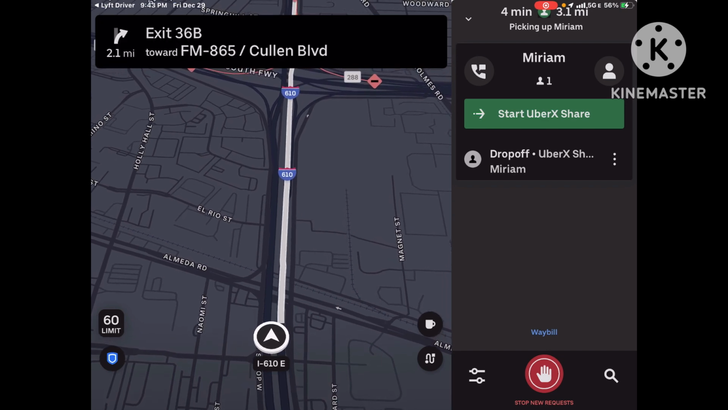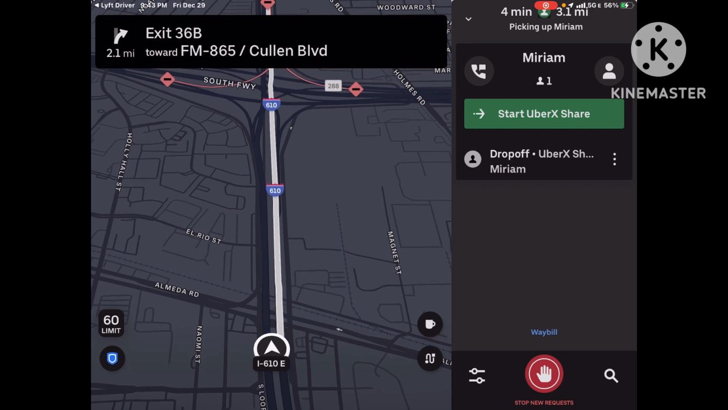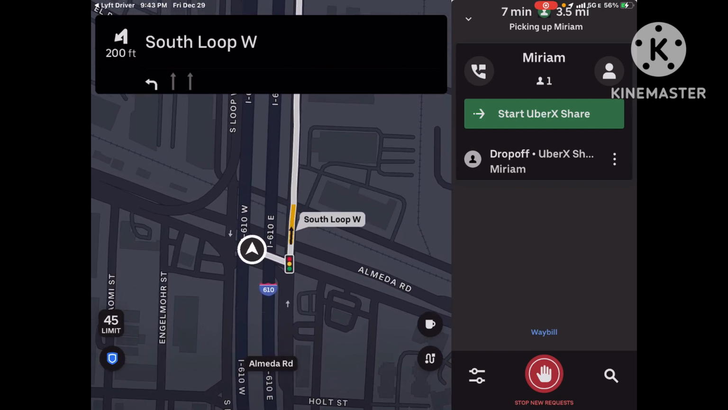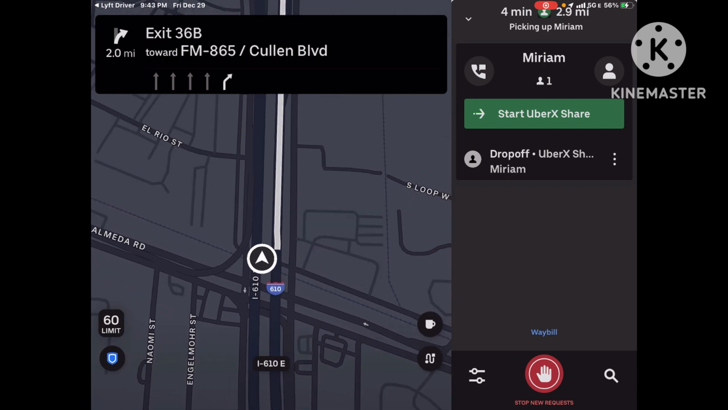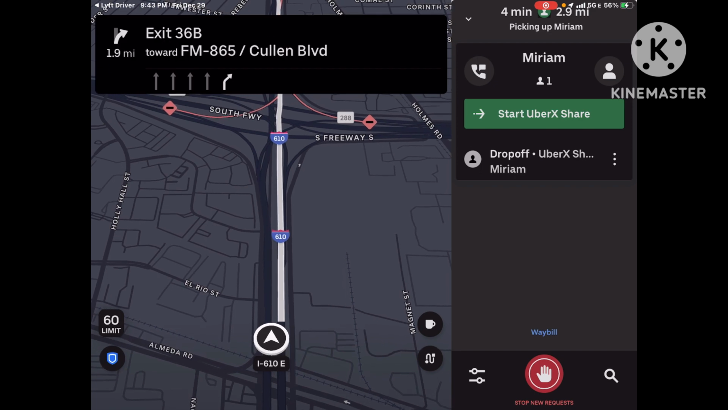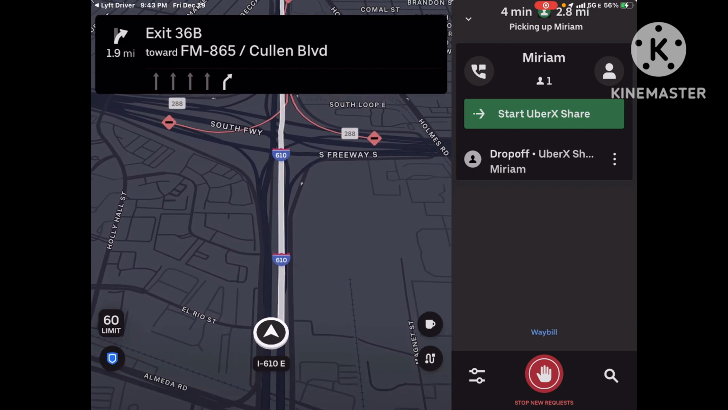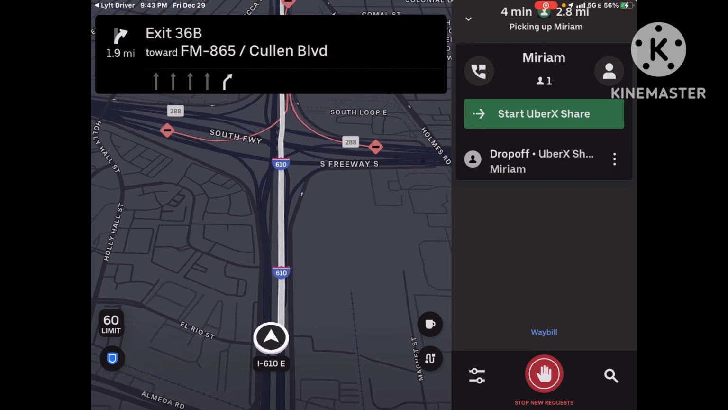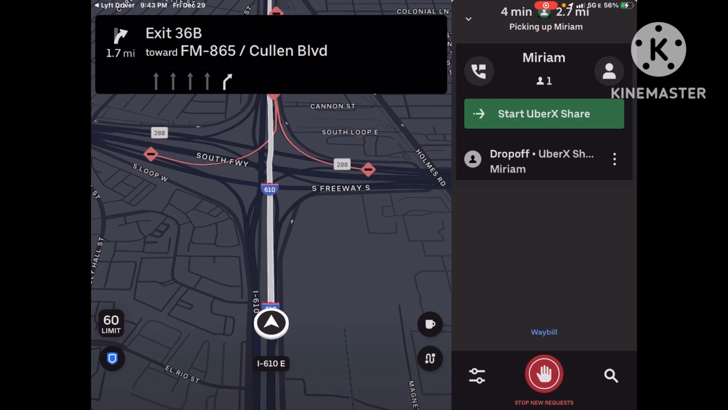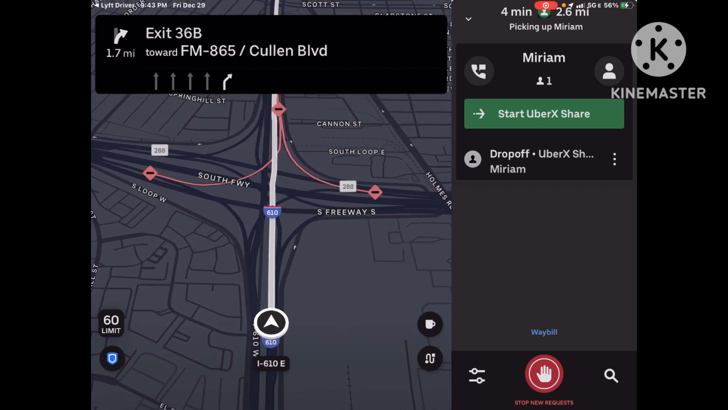Okay, in fact, I need to get over because this lane is gonna go turn, and I'm gonna need to go straight. See how it's not picking up exactly where my location is because there's much construction going on. But I need to turn on Cullen. So yeah, I'm gonna test it out, guys. Again, this is gonna be an Uber Share. Let's see how this one turns out.